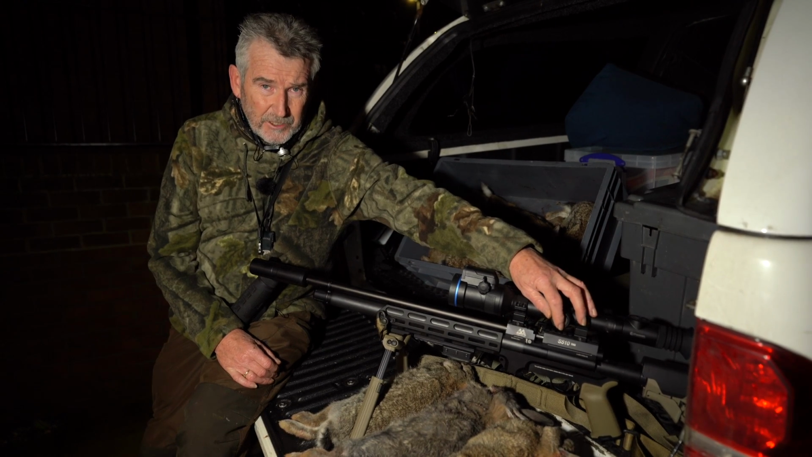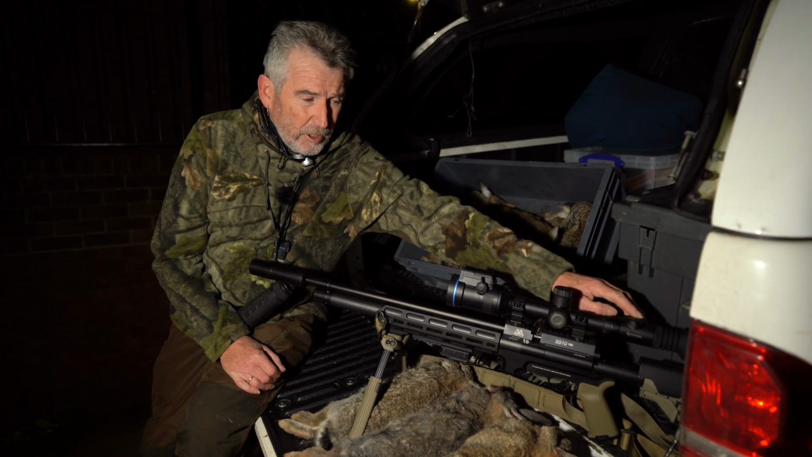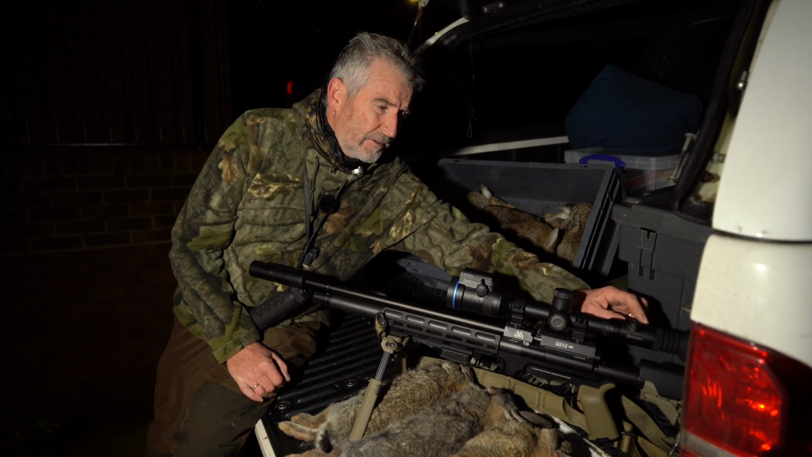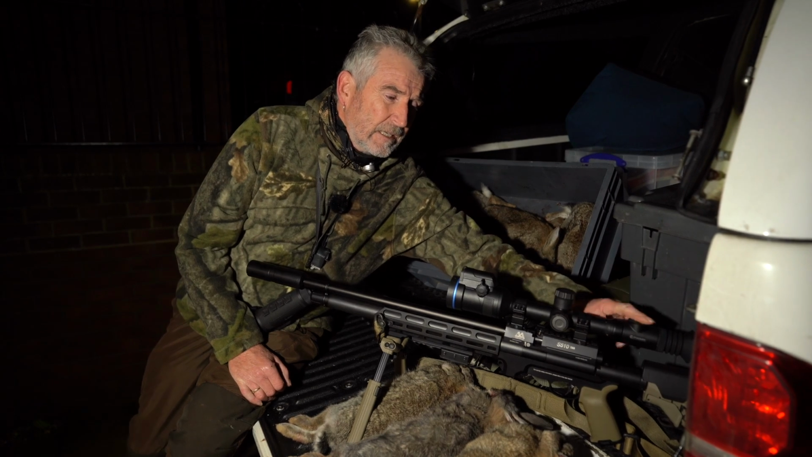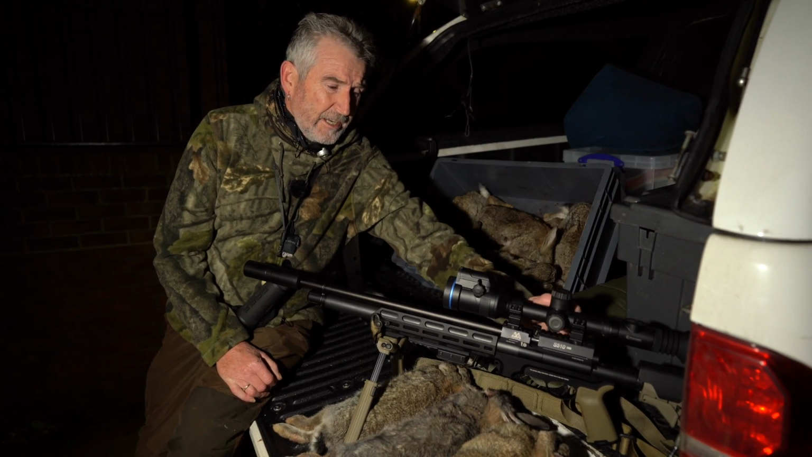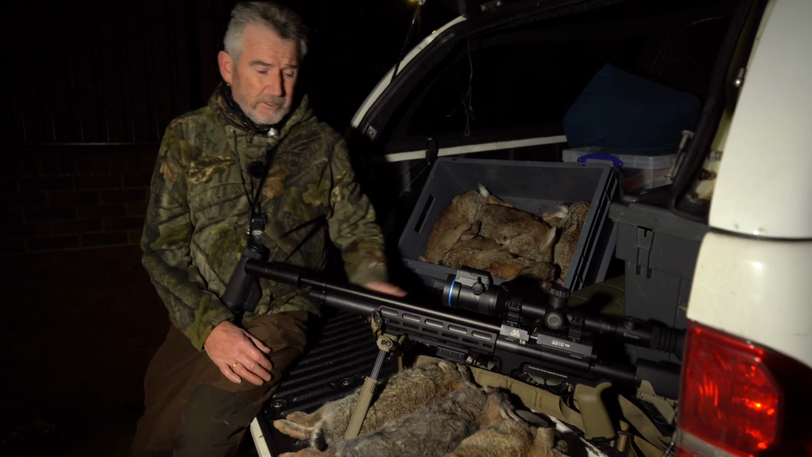Menus are all accessed from the side button: single press for a quick menu, long press for a big menu, and then all the normal dials are on the top here. You've got the record, the zoom, everything's there that you need. Obviously there's the USB-C charger port on the side which charges it up.